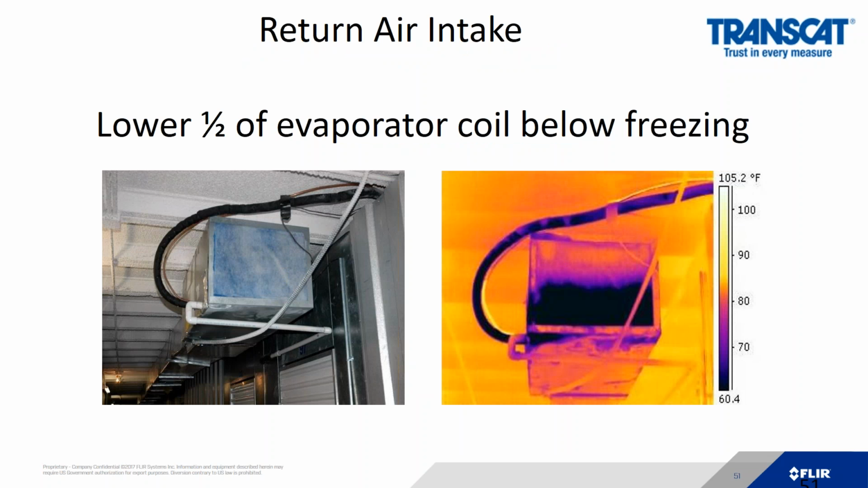On a return air intake, the lower half of the evaporator coil is below freezing. With infrared, you are looking for anomalies. I would have expected to see a consistency across this target. The lower half is very, very cold.